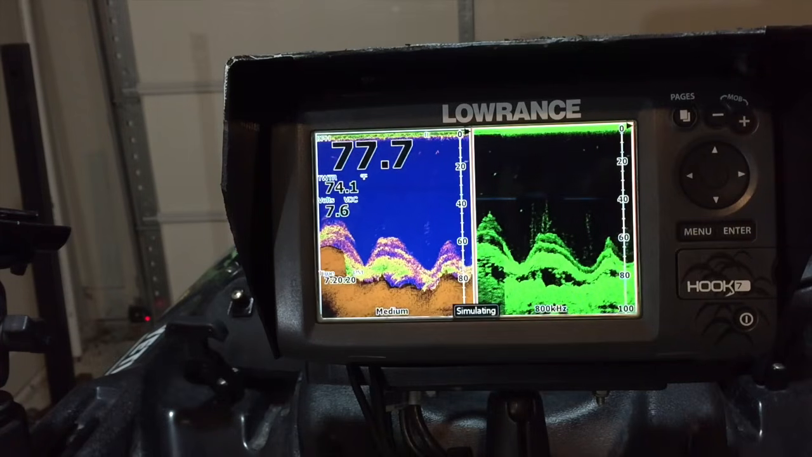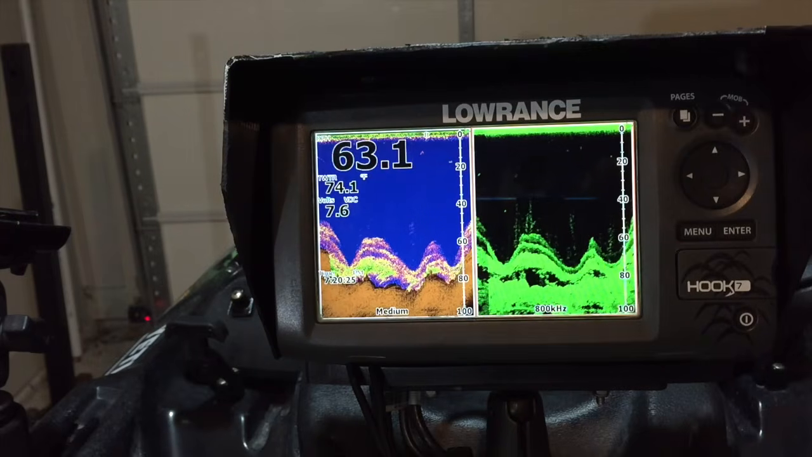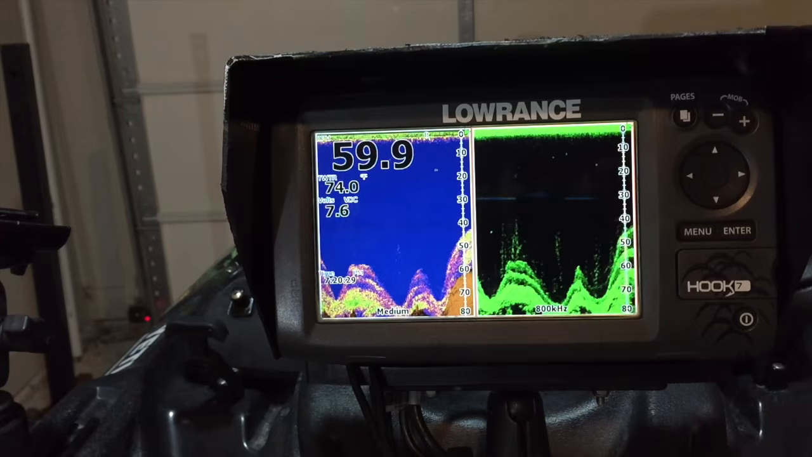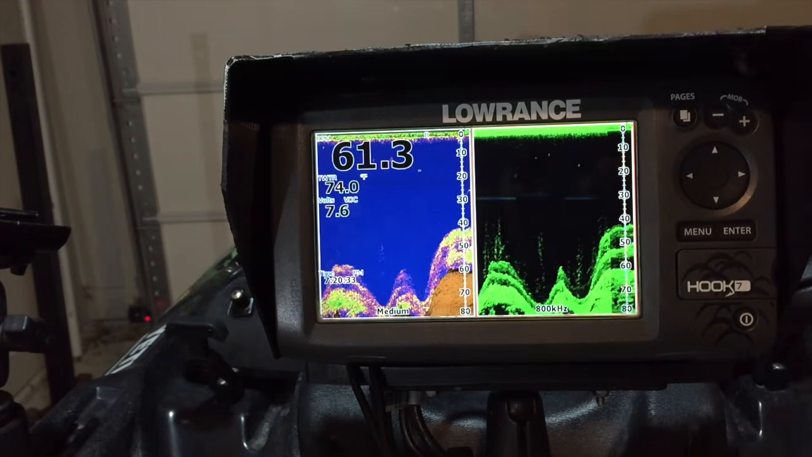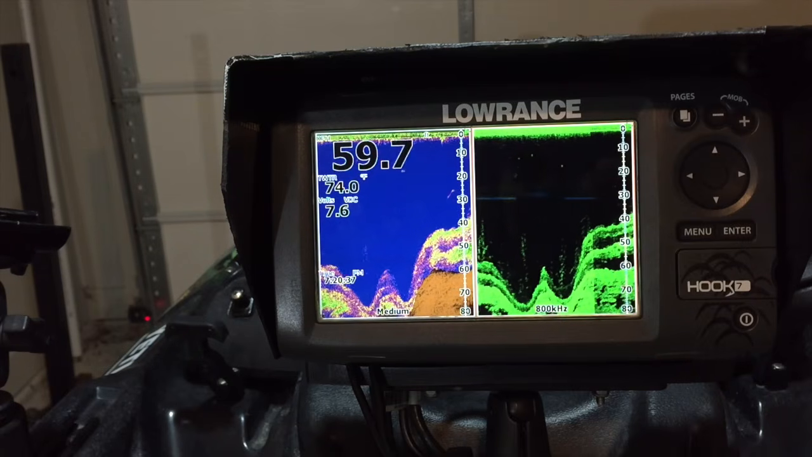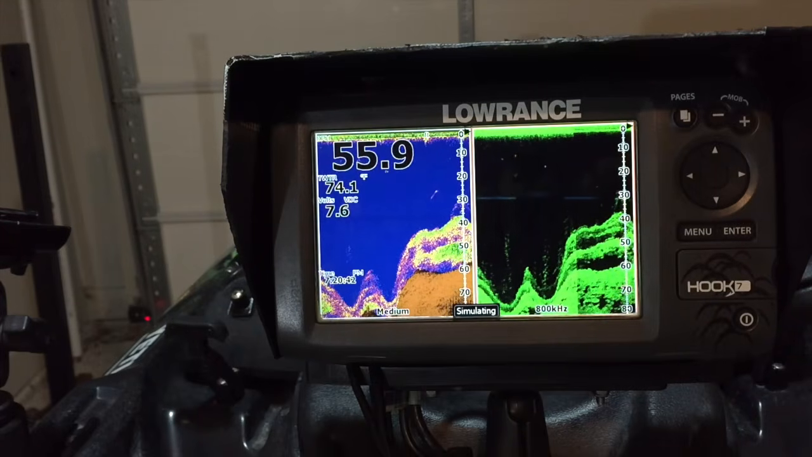I think these are great units. They come at a great price. It comes with everything you need to get them installed. It comes with your traditional chirp puck. In my case, I have it mounted straight underneath the unit here. So everything that the puck is picking up on the depth finder is going to relate to where the GPS antenna inside the unit is mounted.